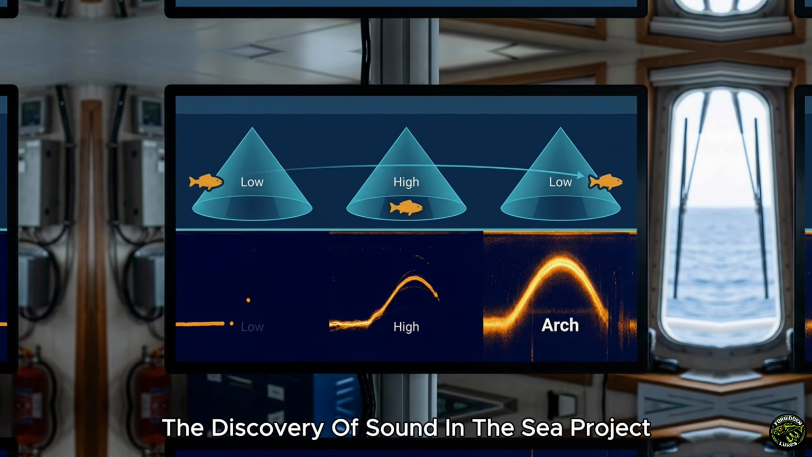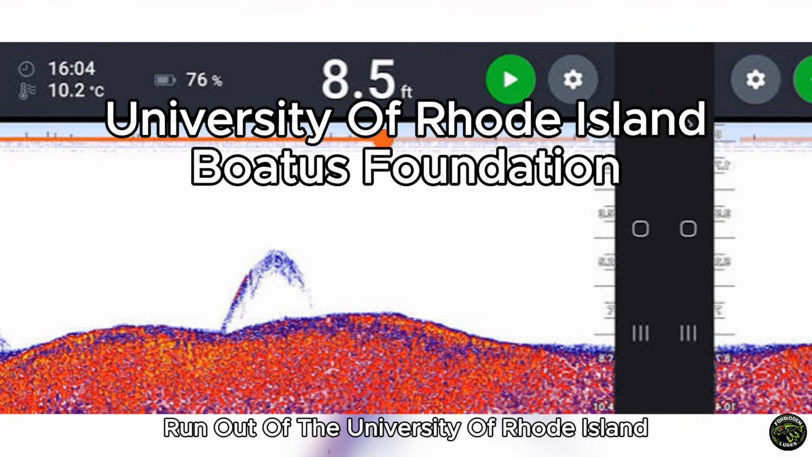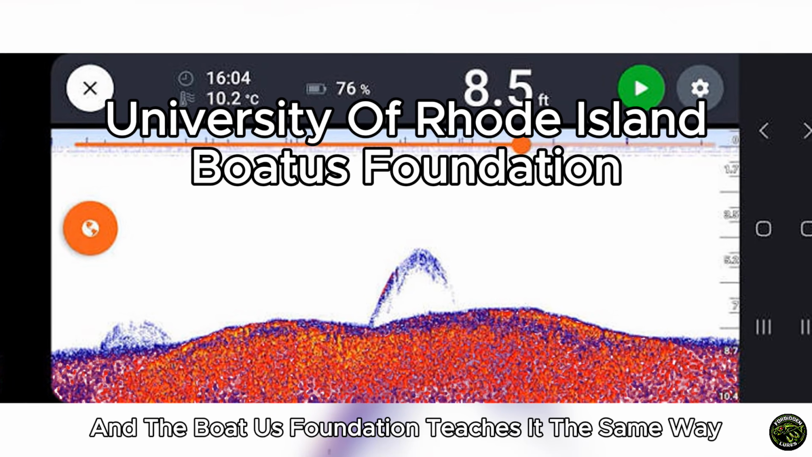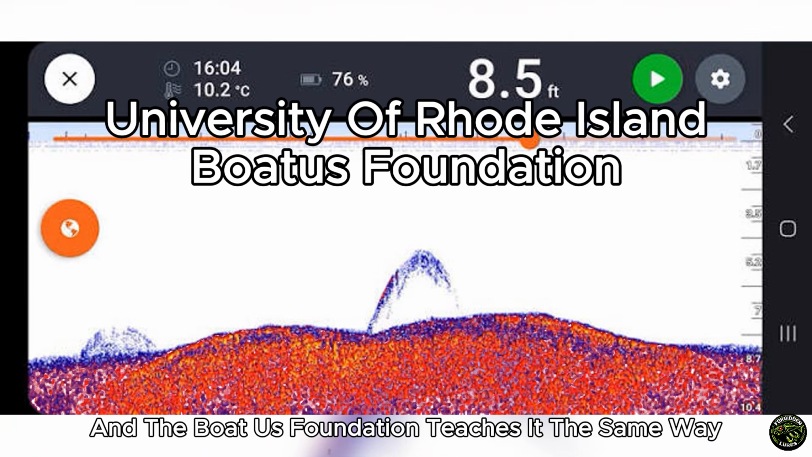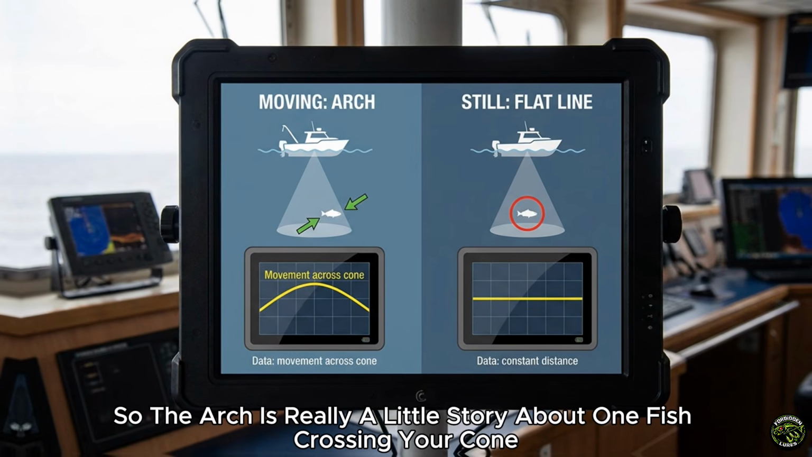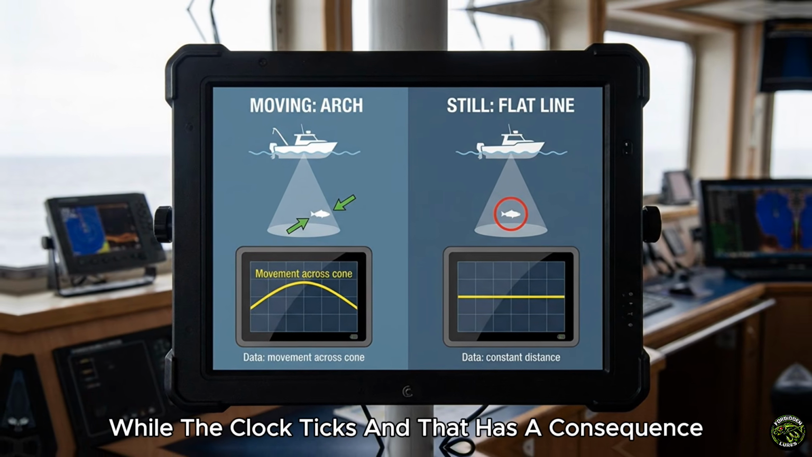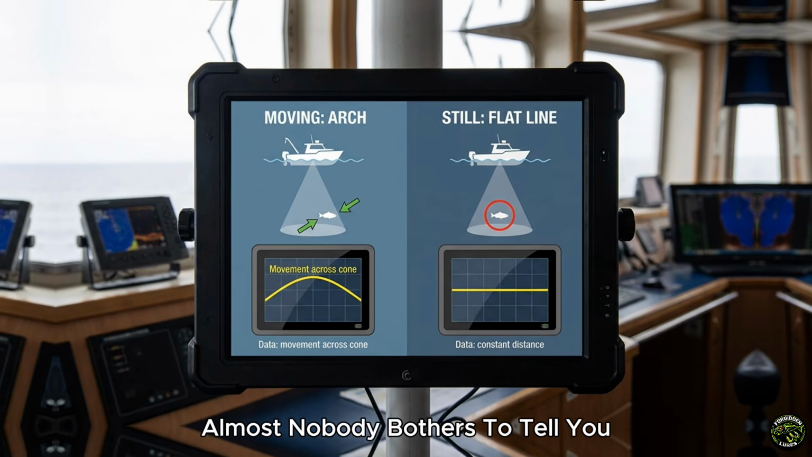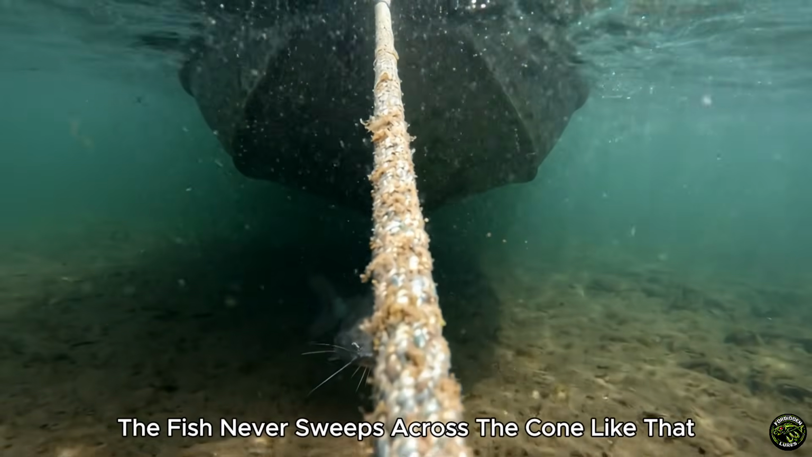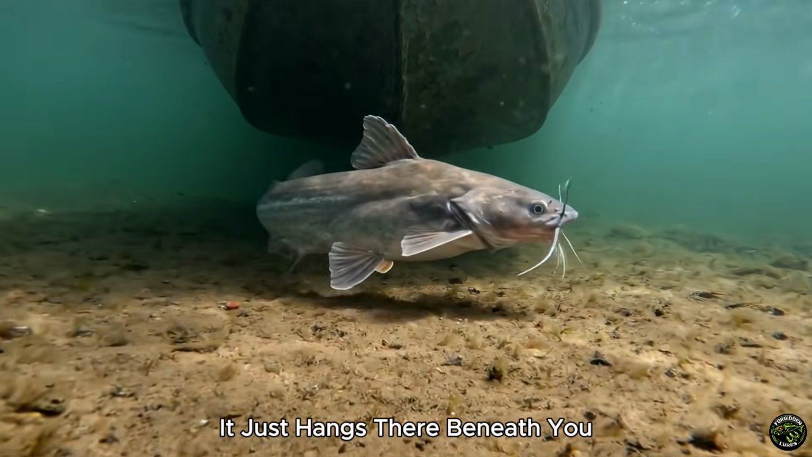The Discovery of Sound in the Sea project, run out of the University of Rhode Island, walks through it in exactly those terms, and the Boat US Foundation teaches it the same way. So the arch is really a little story about one fish crossing your cone while the clock ticks. And that has a consequence almost nobody bothers to tell you. If your boat is holding still, the fish never sweeps across the cone like that. It just hangs there beneath you.